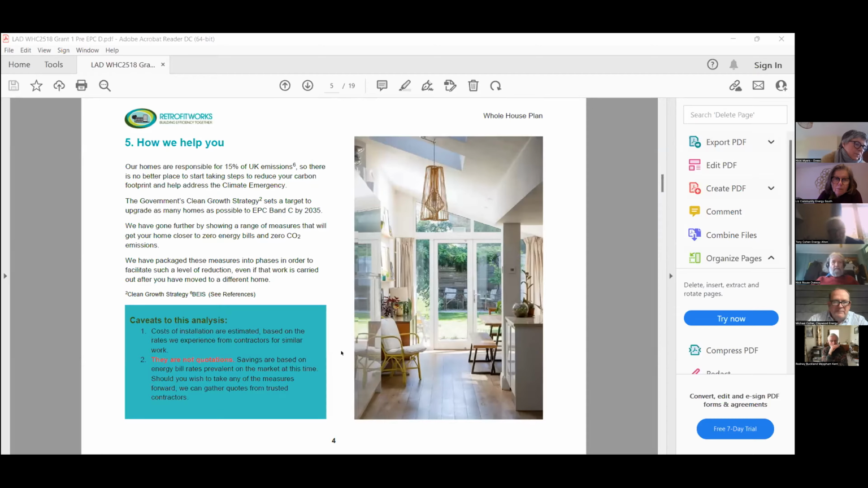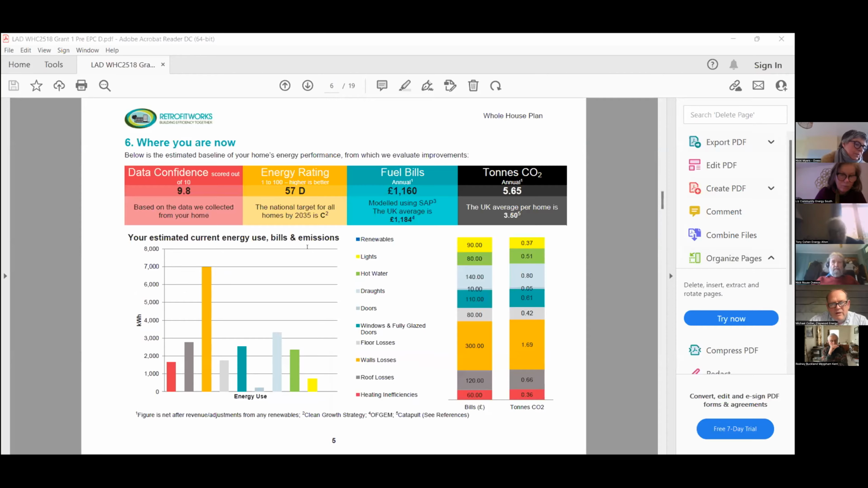You've also got a bit about government strategies and how we'll be able to help. What we start getting into is within the software, it will start to model based on the information that's been put in there. We've got a data confidence level of 9.8, which means that somebody has been to site, gathered the information and inputted that into the software.